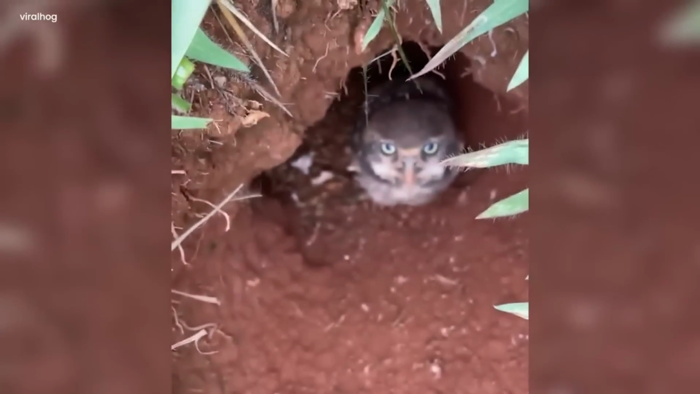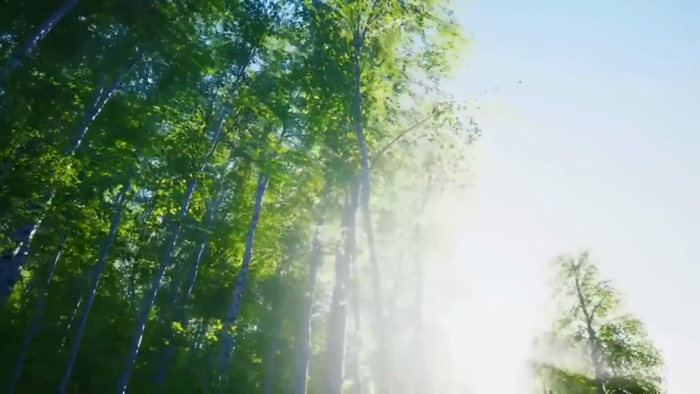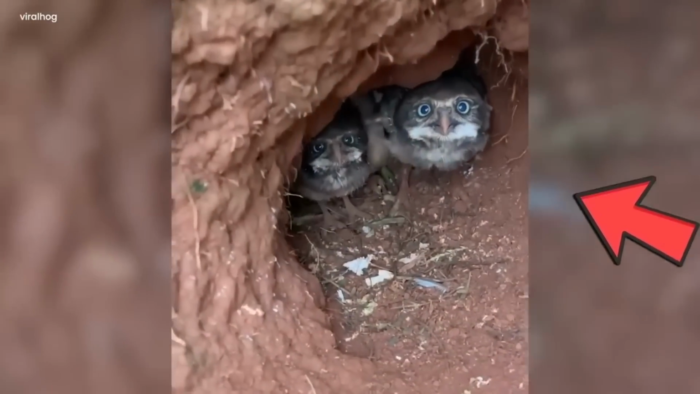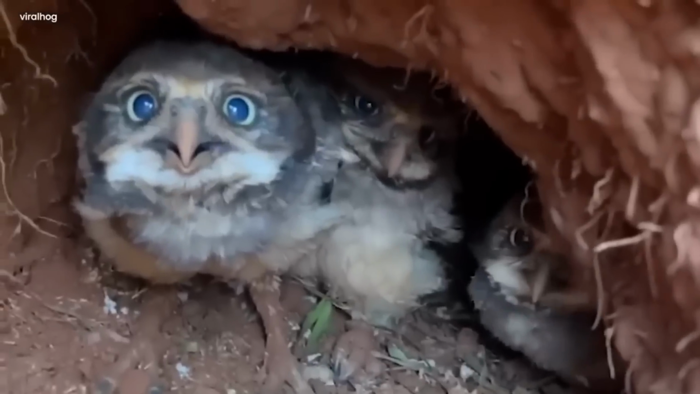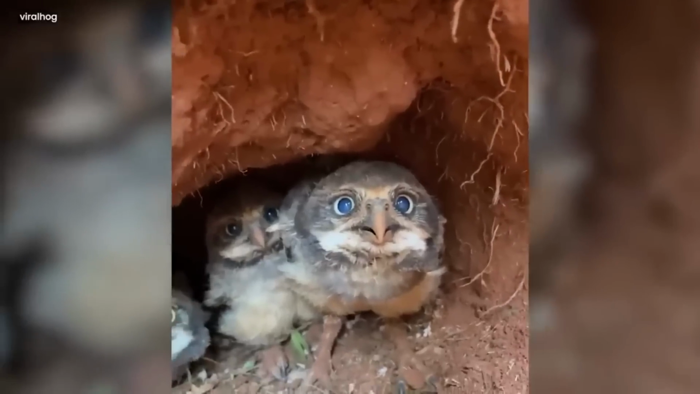Owl chicks. One sunny day on the farm, a camera person sneaked through the fields, excited to see some special guests. Baby burrowing owls. With a camera in hand, they carefully approached the owls' homes, like they were stepping into a secret world. When they peeked inside, the little fluffy owls looked right back with big, curious eyes. The camera made a soft click, capturing their cute moments.